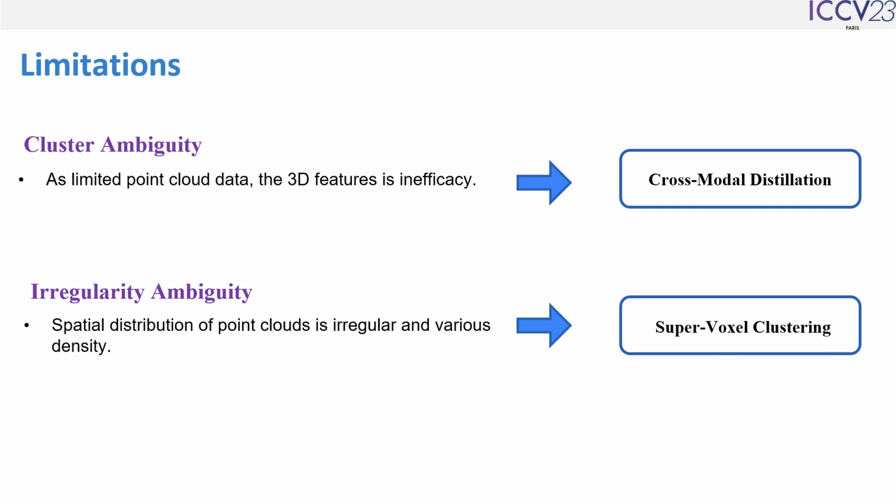The second problem is irregularity ambiguity. Unlike the grid structure of images, the structure of point clouds is sparse and irregular. Point clouds with different sparsity contribute differently to clustering. To address this problem, we propose supervoxel clustering, which means that the samples involved in clustering are not points, but supervoxels with local geometry information. Supervoxels are obtained by over-segmentation using geometry information of point clouds such as normal vector. The segments obtained from over-segmentation are treated as independent units to participate in clustering.